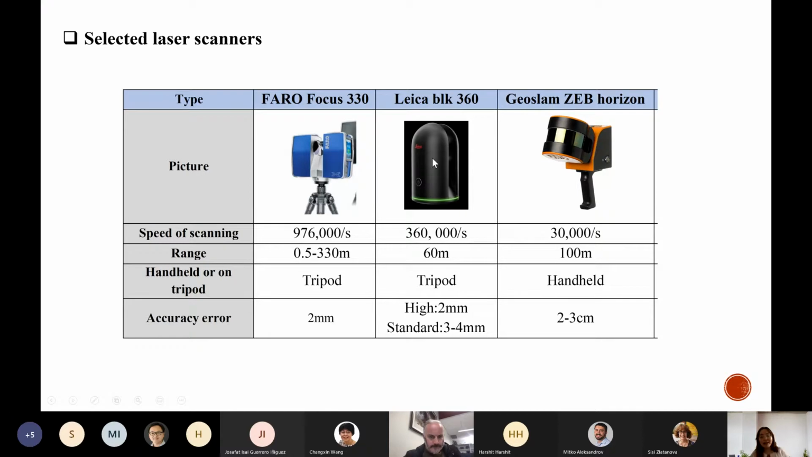One is the Leica BLK, and one is the Barrow. They have different scanning speed, range, and error, so we can get point cloud data with different parameters.